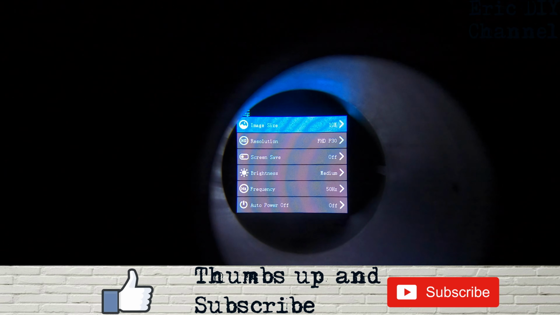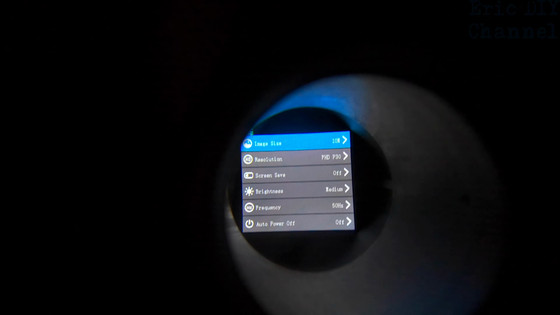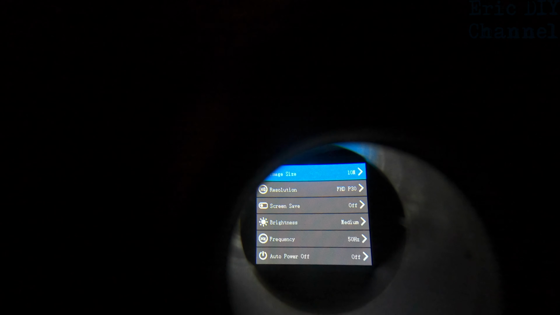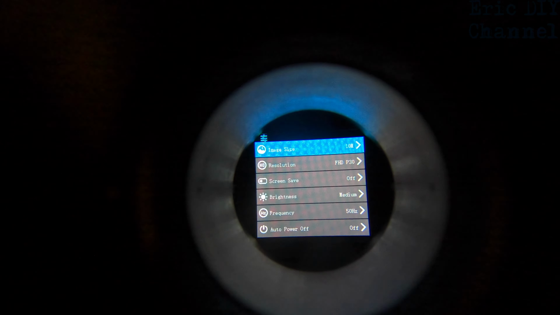You have image size, 10 megapixels. We have full HD P30, which means that's 1080 at 30 frames per second. You could do a screen save, which I haven't read about that yet. Brightness is medium, so you could adjust the brightness of the actual camera. Frequency, I left it at 50 hertz, and the auto power off.